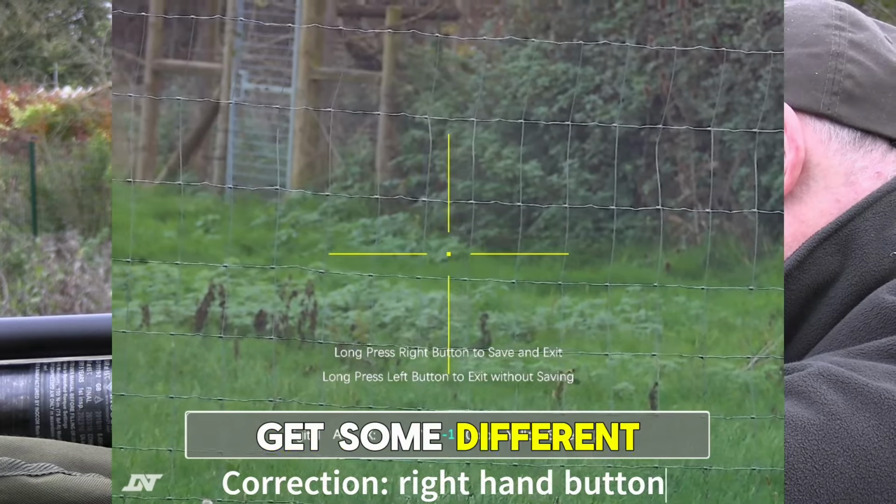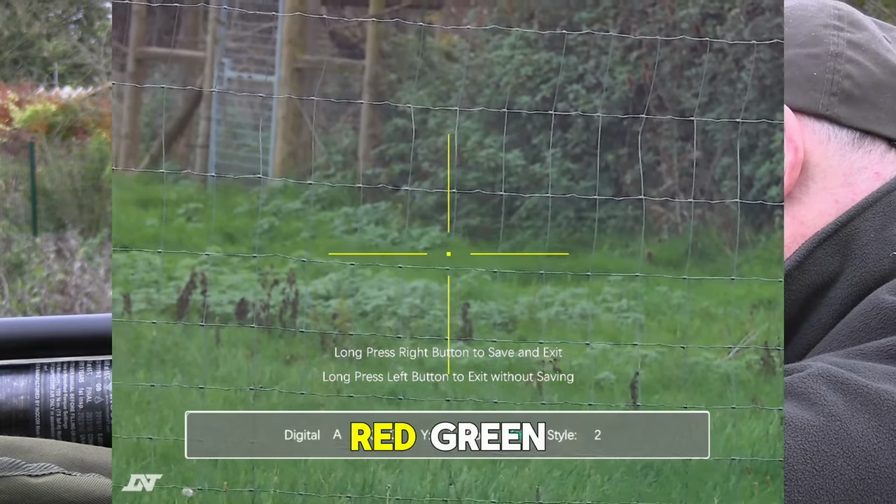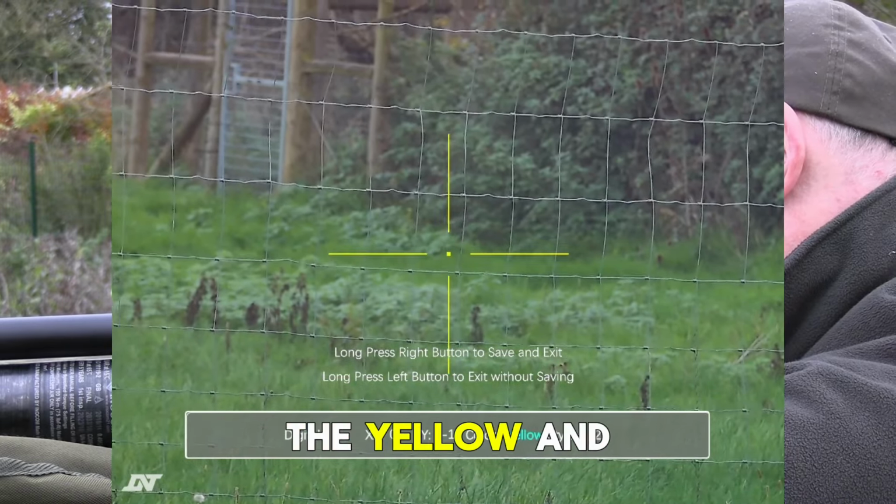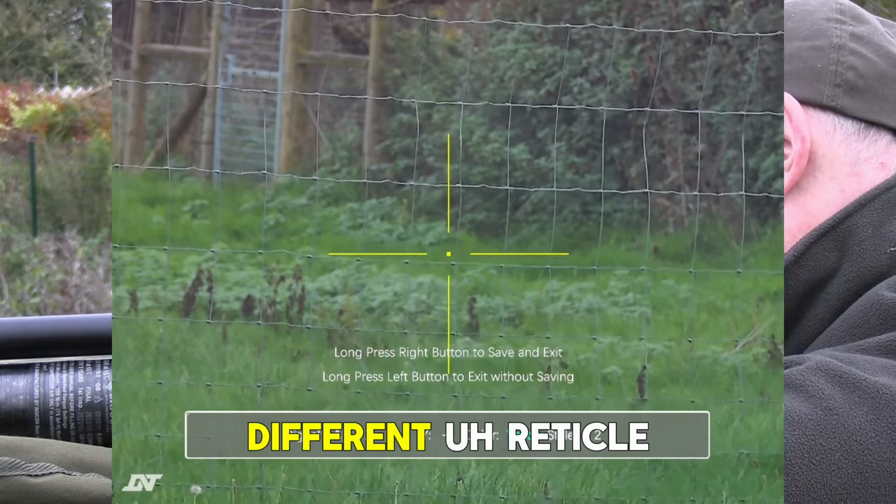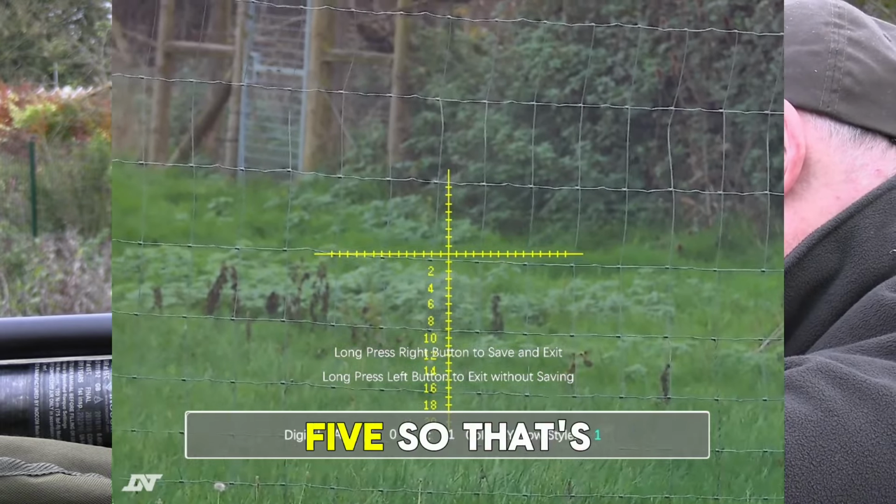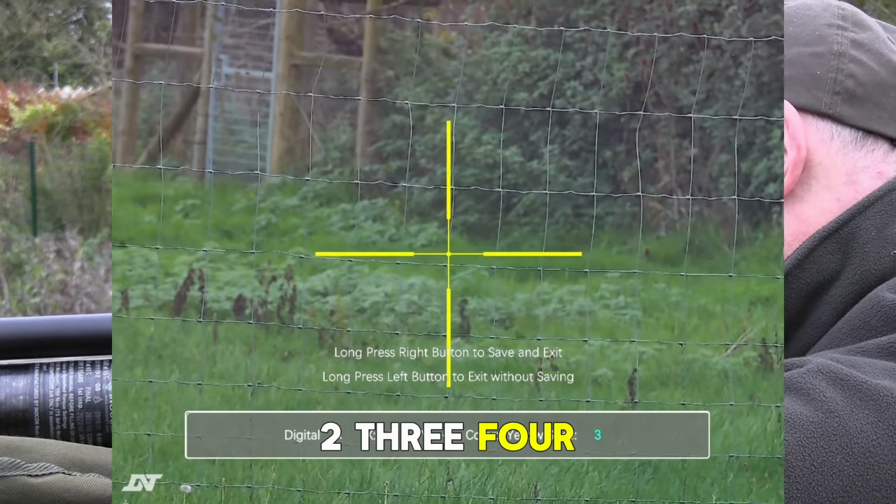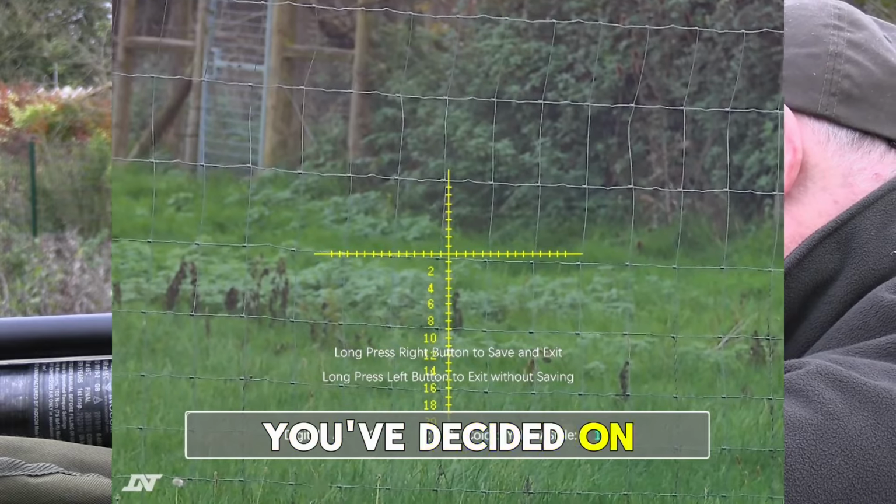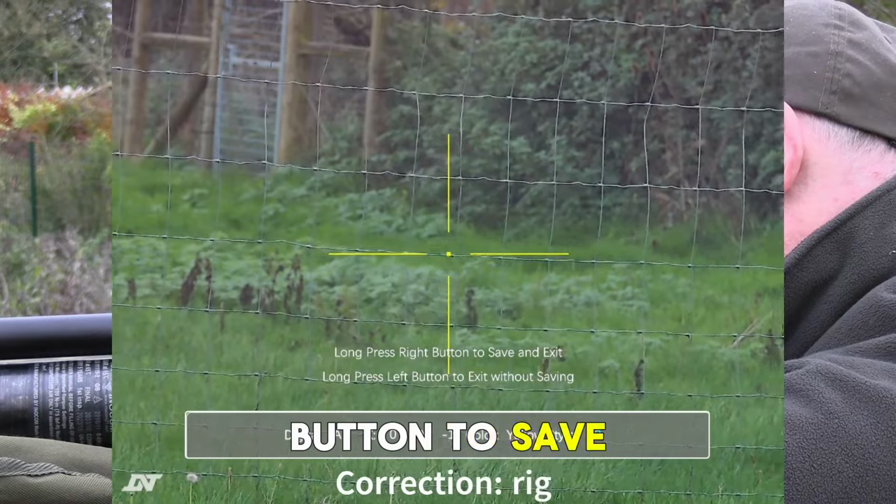Now you also get some different color options for the reticles: black, red, green, yellow. I quite like the yellow and the red ones. And then you can also get different reticle designs. So that's quite a busy one. I think there's 5. Now I quite like 2. So once you've decided on all of that, do a long press on the left-hand button to save everything.